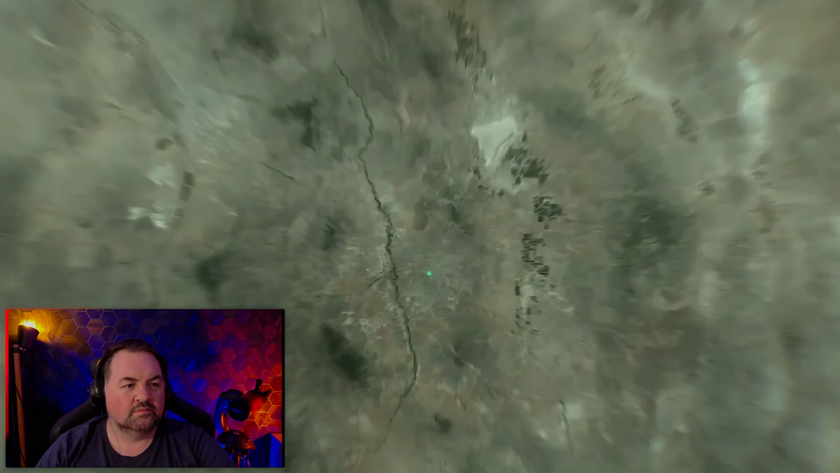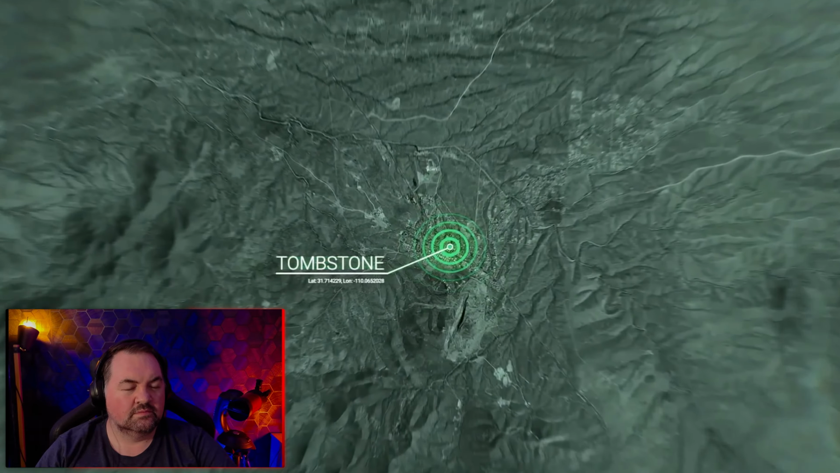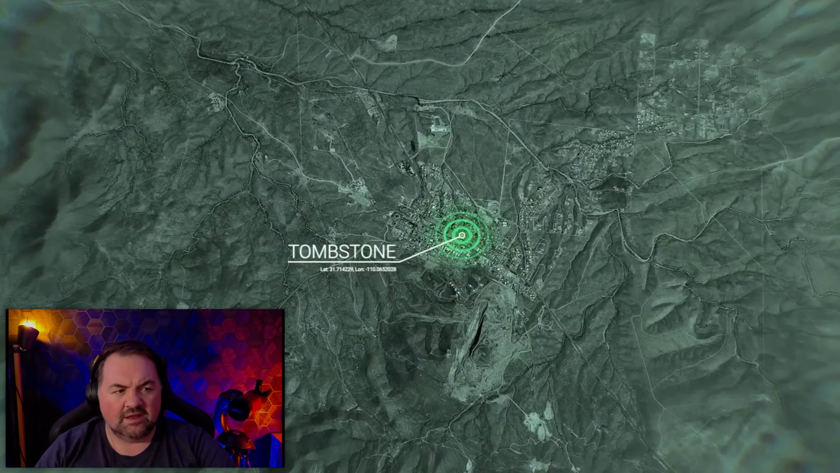April 14th, 2021, east of Tombstone, Arizona. It's shortly after 11 p.m. I think I did a segment on UFOs near the border, and apparently the border agents were seeing UFOs really quite consistently. Ross Goldtart did an investigation into it.